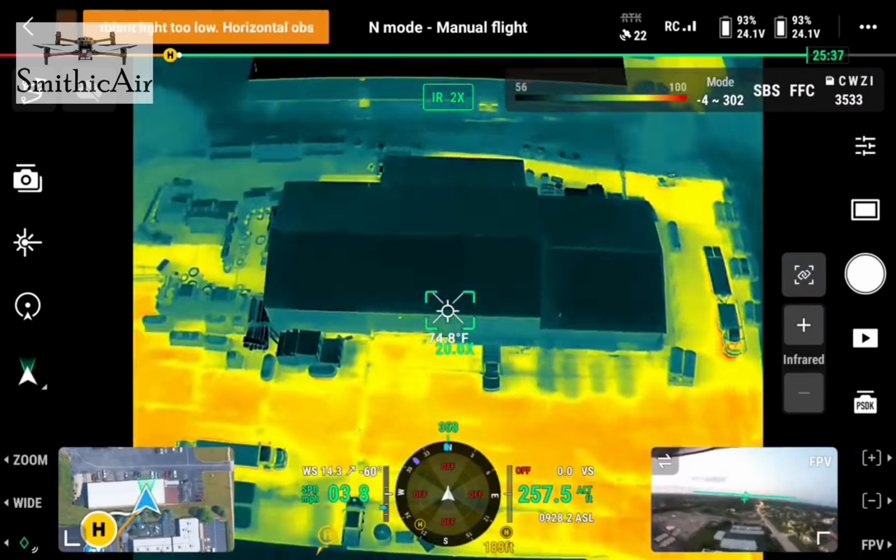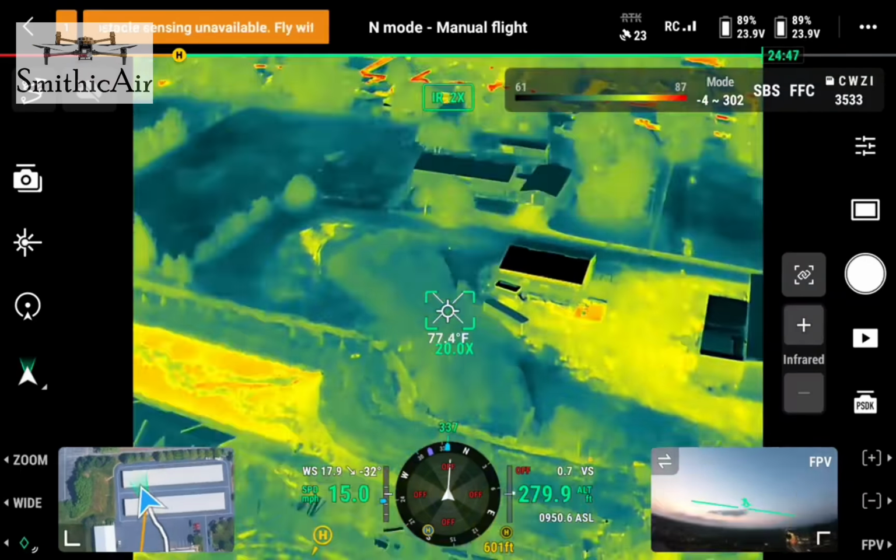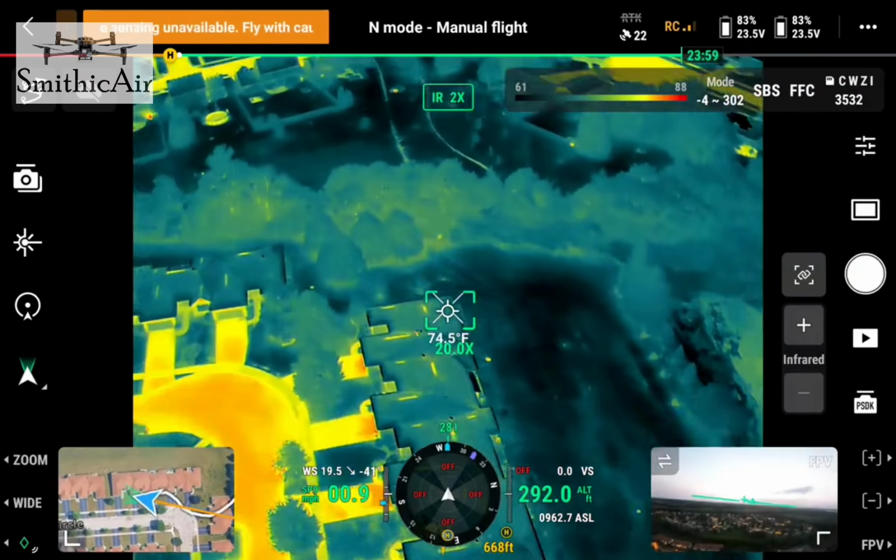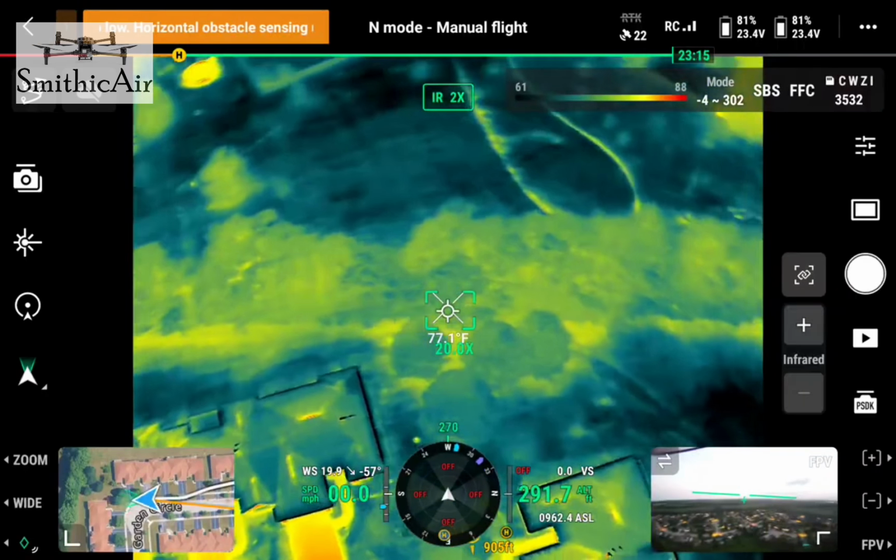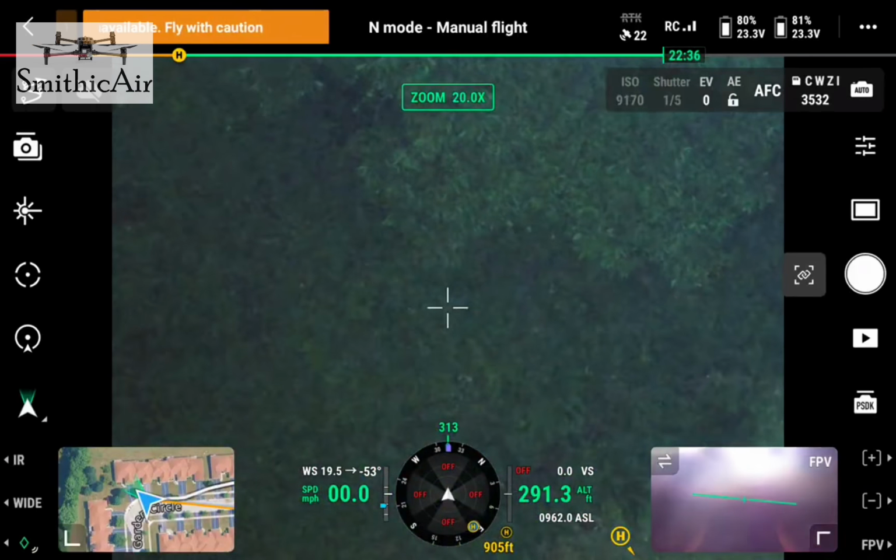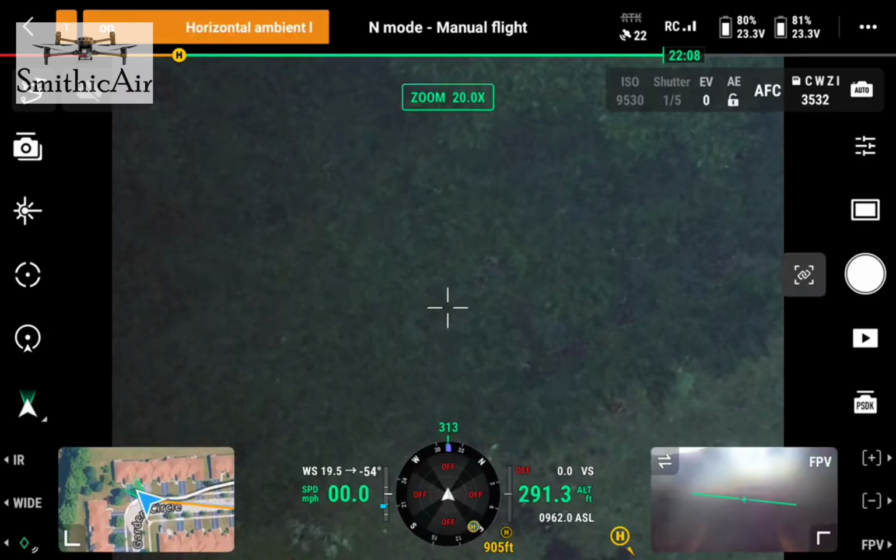and after a little over 5 minutes of searching, I was back near where sighting 2 was, and I picked up a very small heat source. At first I couldn't tell what it was.